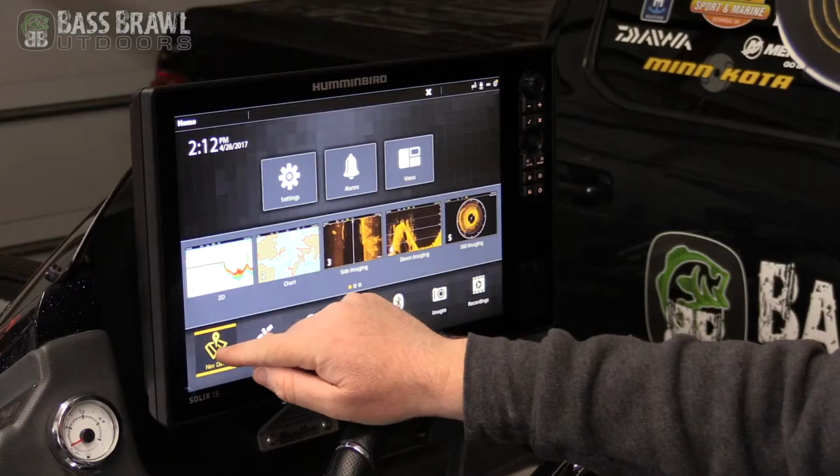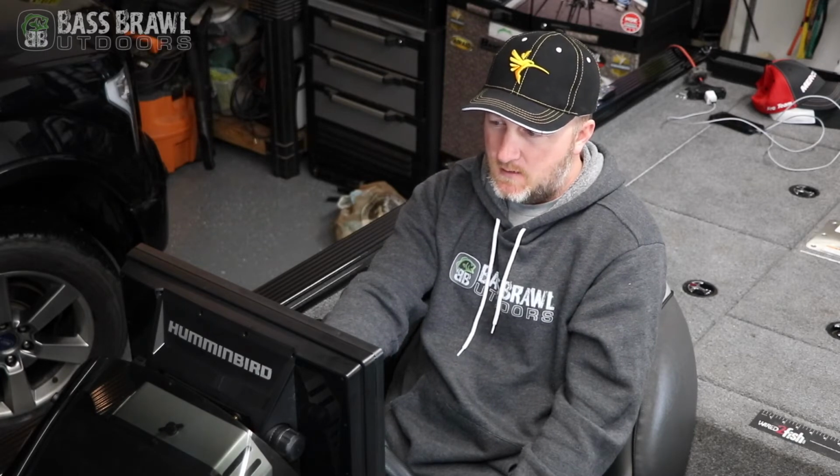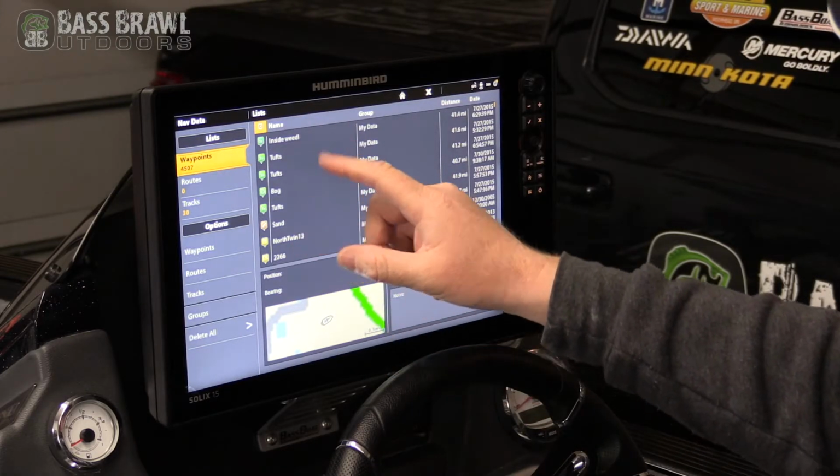Okay, I'm back on my home screen, and we'll start at the bottom left, navigation data. If you tap that, that'll bring up all your waypoints and tracks and routes that you have on here. Right now it's showing mine is set up with 4,500 waypoints, no routes, and 30 tracks. You can see the color-coded waypoints.